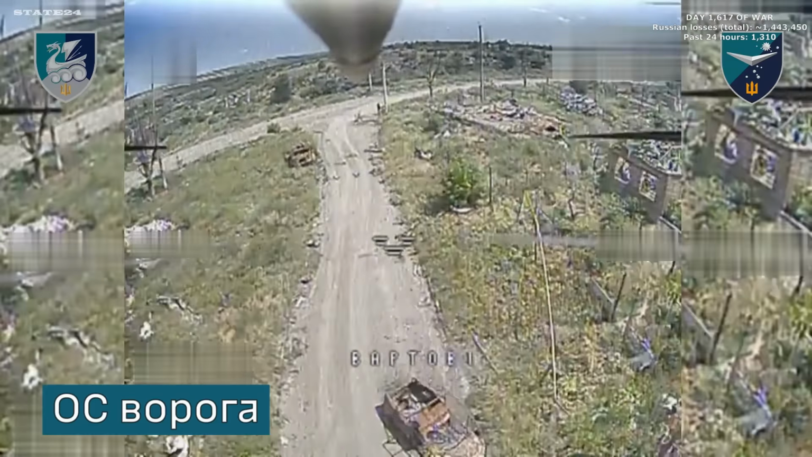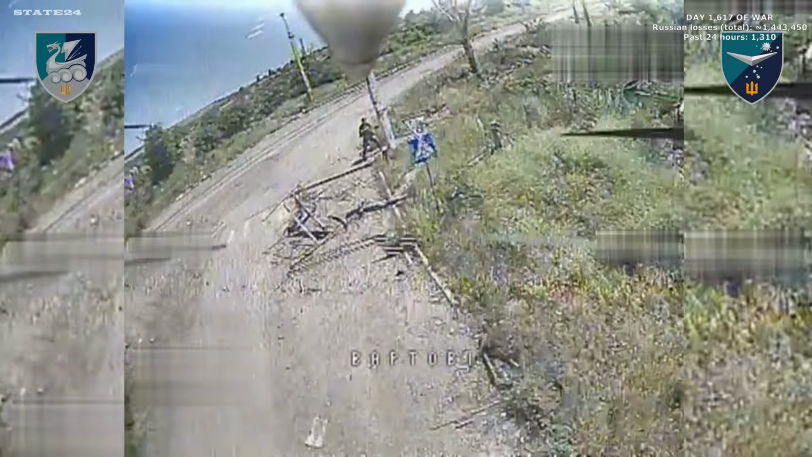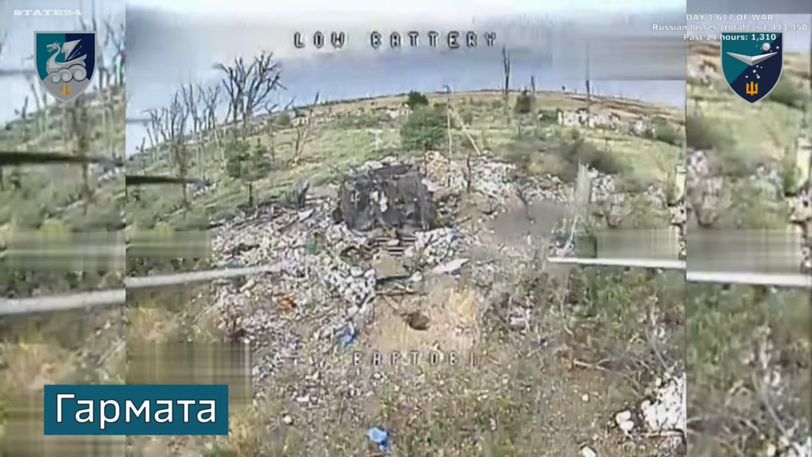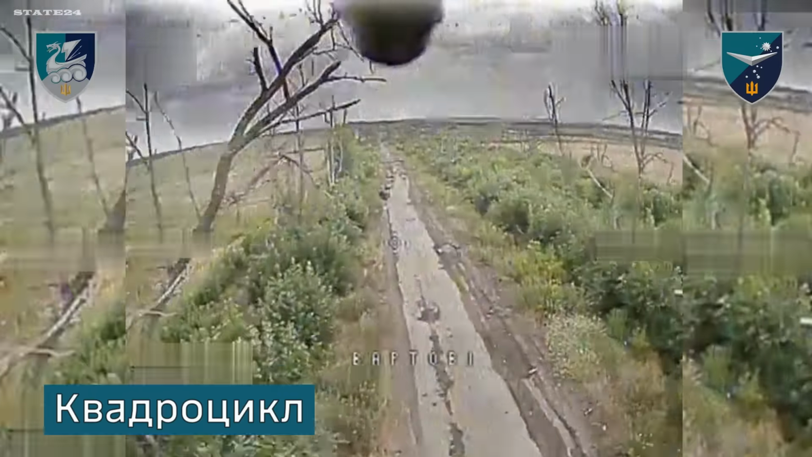At Lyman, 10 breach attempts pushed back. At Kostiantynivka, 27 Russian assaults repelled. Russia pressing on every sector simultaneously. Stopped on every sector simultaneously.